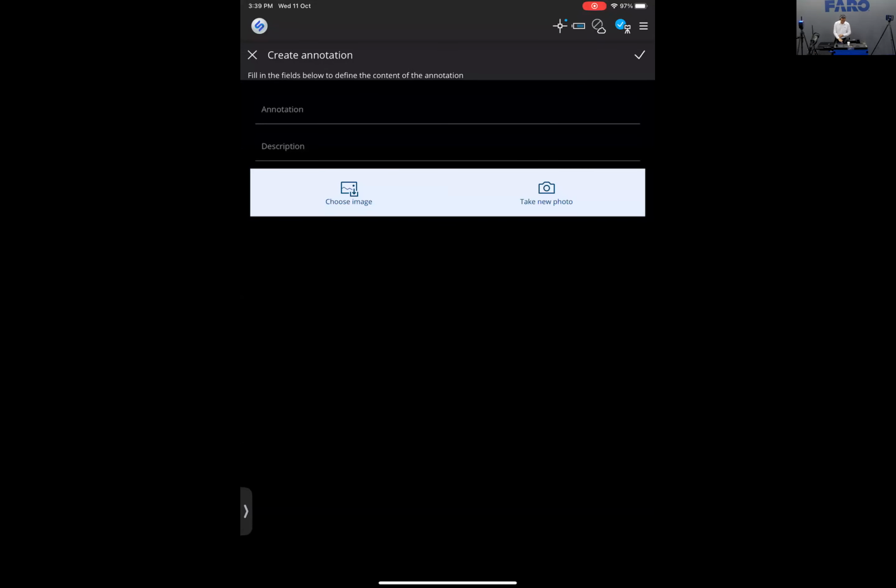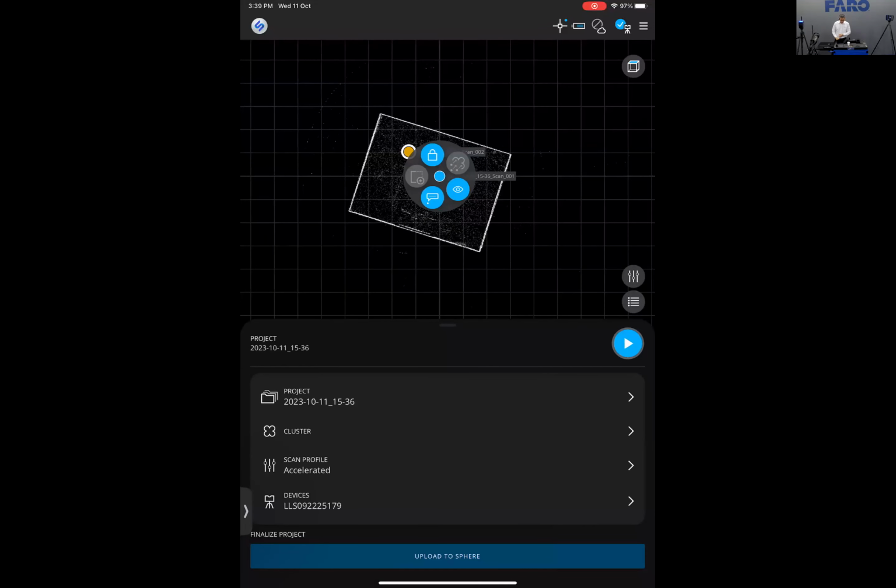And then after that, you just connect to the internet, you create your Faro Sphere account, and you can see here at the bottom that I can actually upload it to Faro Sphere. There's an upload to Sphere button, and this project can get processed in the cloud, and it will appear in your Sphere account, which again, you can share very easily with other people. And that's how easy it is to use a laser scanner.